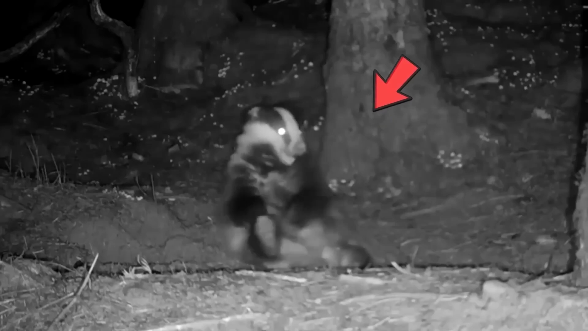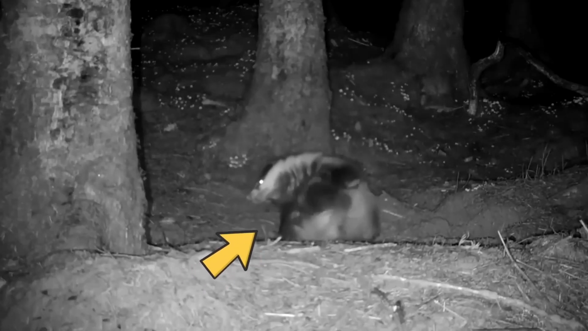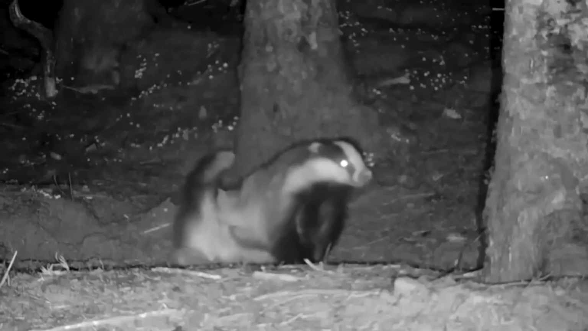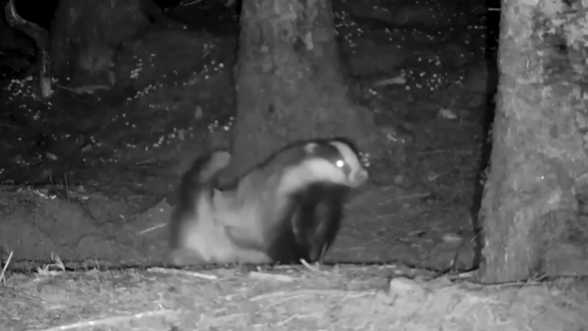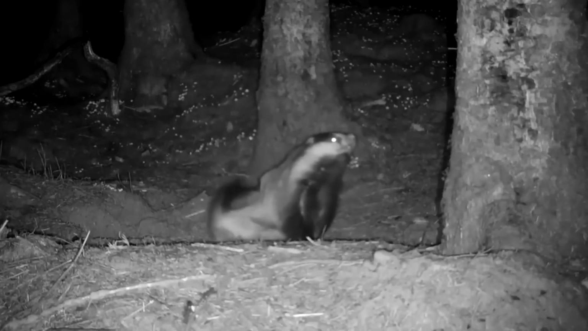Tens of thousands have been captivated by this video. As you can see in this video, a badger is engaging in some intense body scratching. The animal is using its front paws to dig into its fur, almost as if it's trying to scratch an itch that just won't go away. This behavior is not something you typically see in the wild, and it's left us wondering what could be causing the badger to act this way.